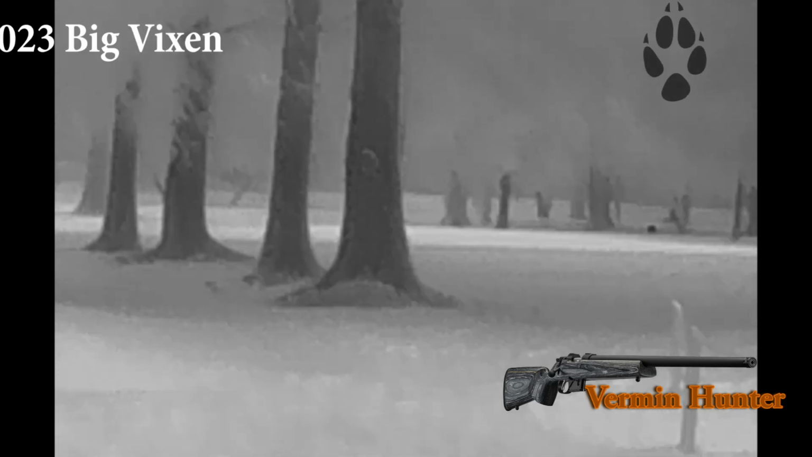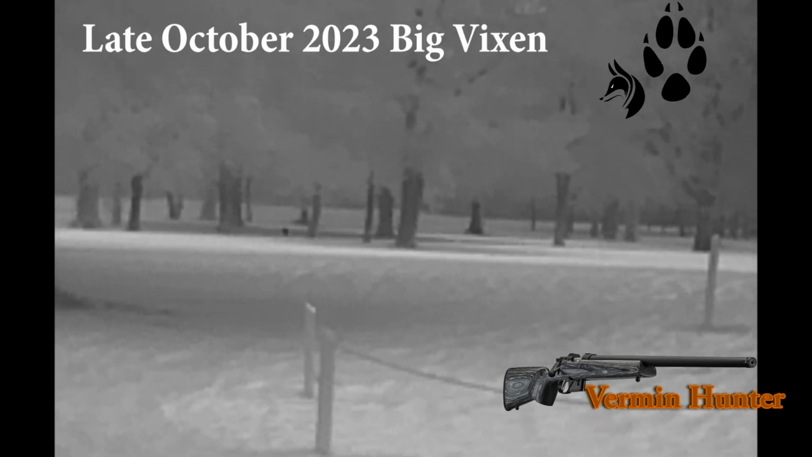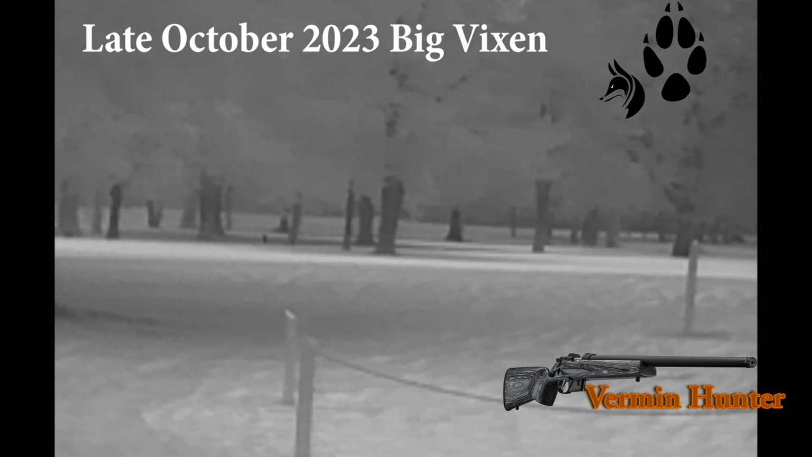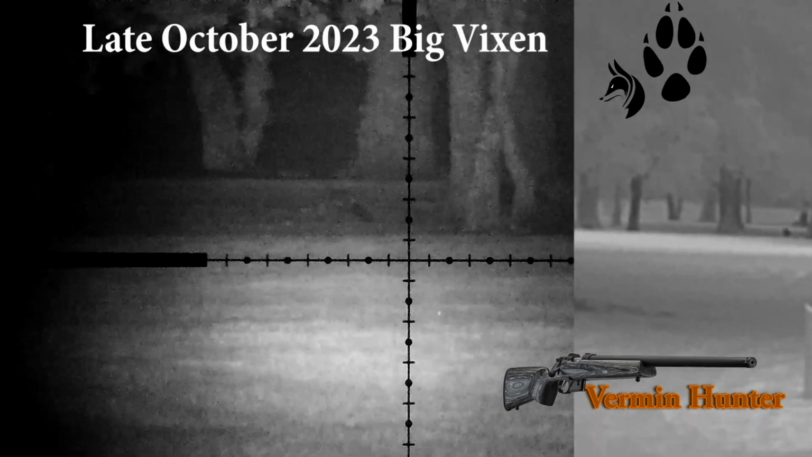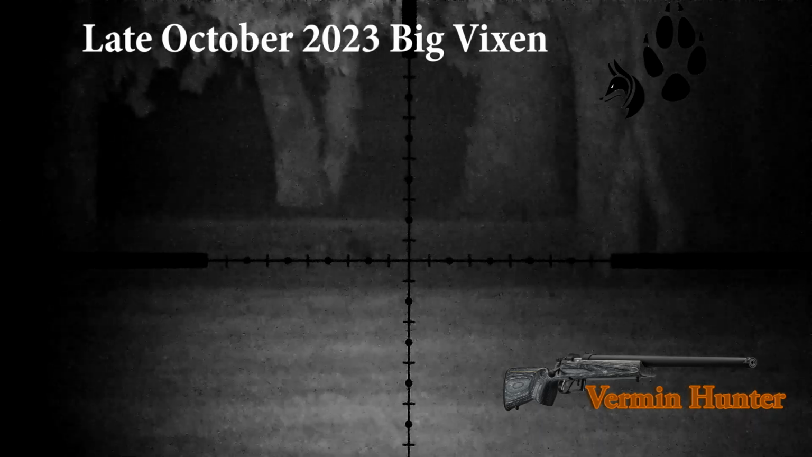Late October, this very big vixen. It's the biggest vixen I've ever seen. I thought first when I walked up to it after they'd taken the animal, that I dispatched a large dog. Typical behaviour around the trees on the left hand side of the greens, looking for food.